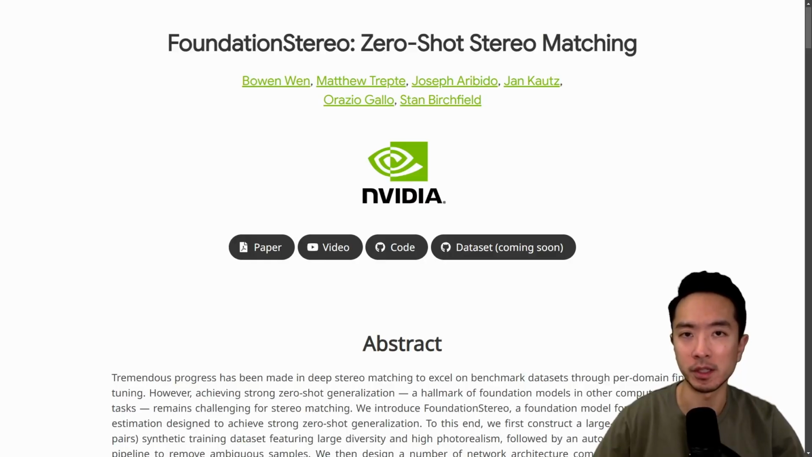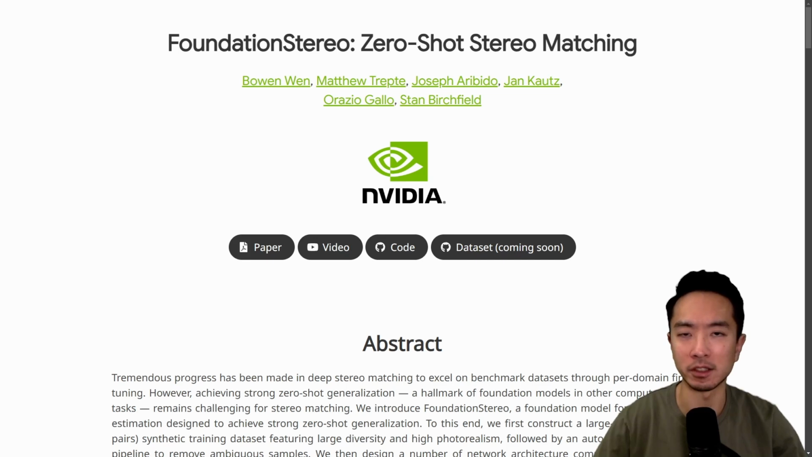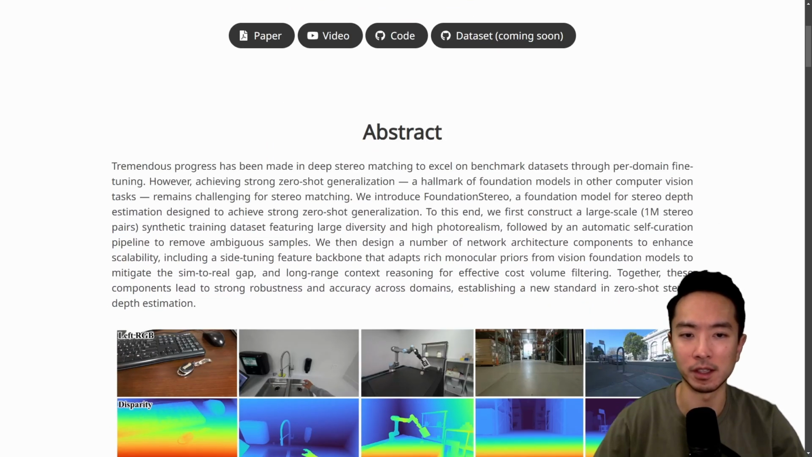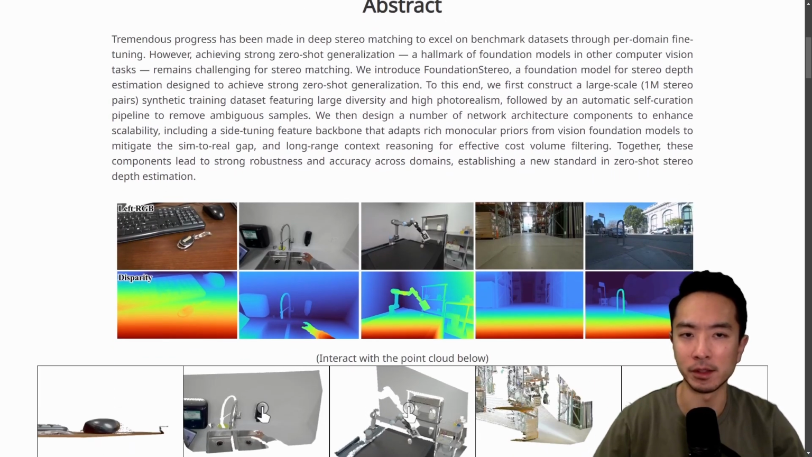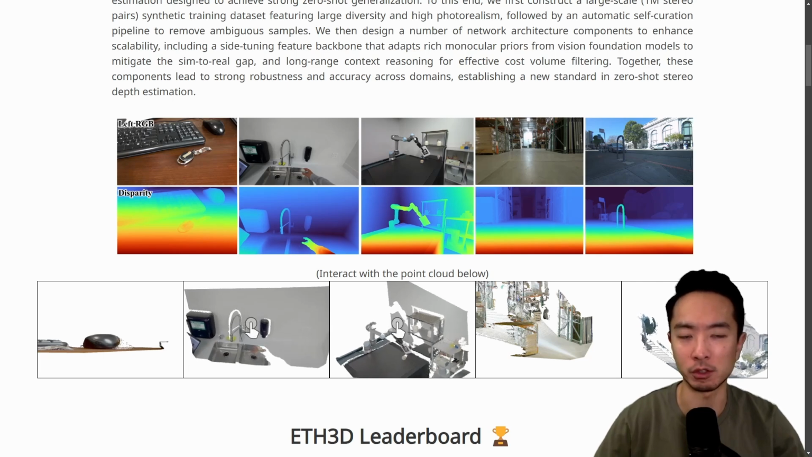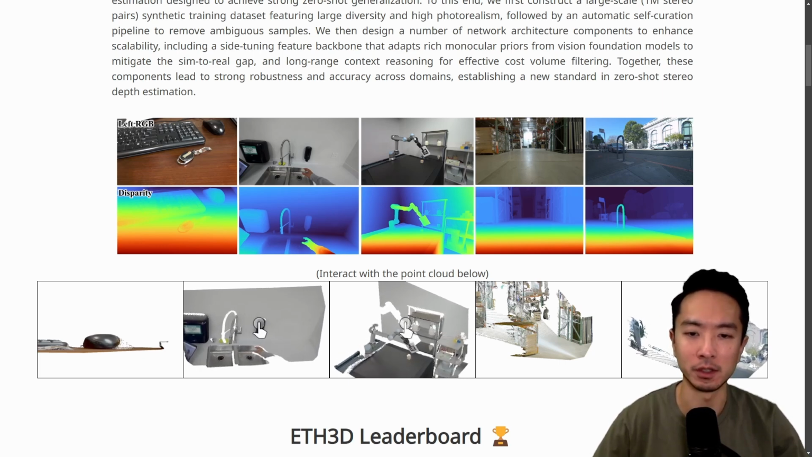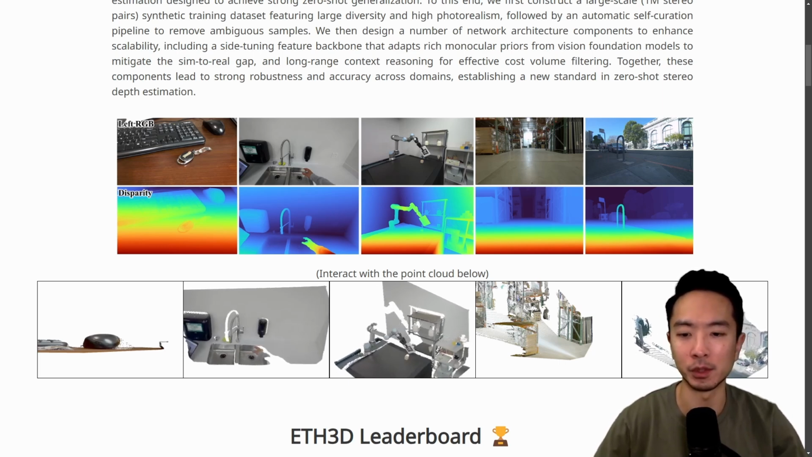So here's the project page for the FoundationStereo model. This model is a zero-shot stereo matching method. As you guys know, stereo matching is when you take two cameras and you get a depth map. But what's really nice about this paper is that they focus a lot on the 3D reconstruction results. For those that are new to 3D reconstruction, it's a process of taking your depth map and getting a 3D point cloud, as you can see in these examples here.